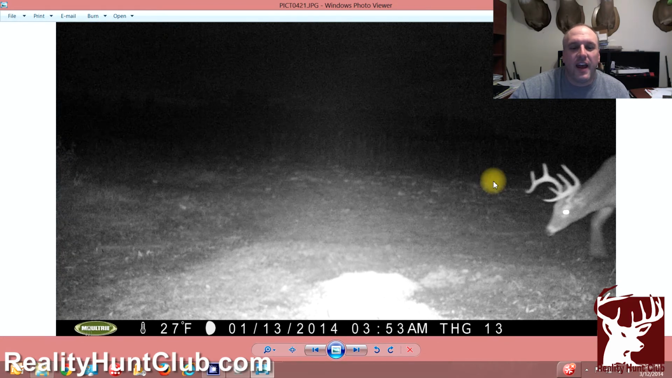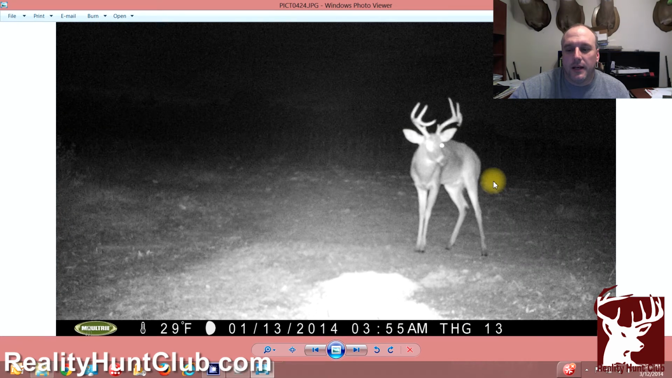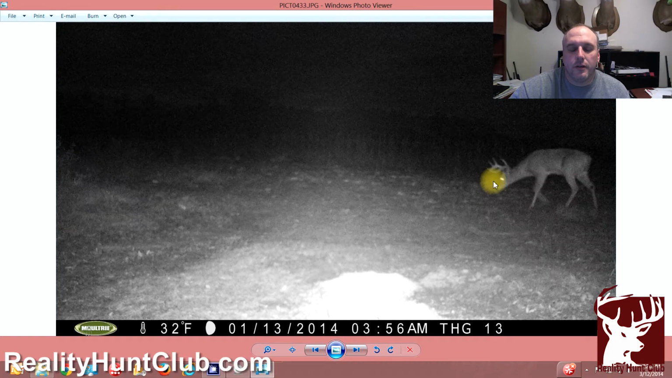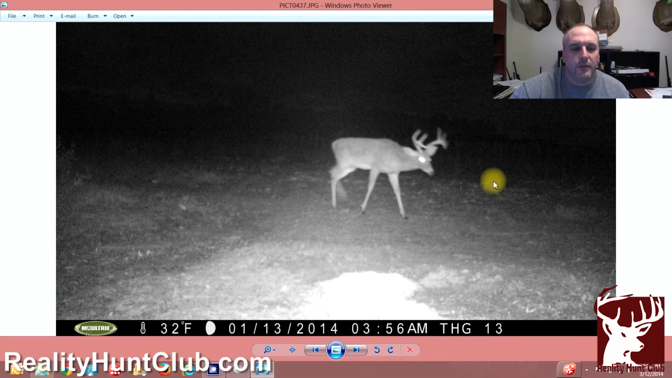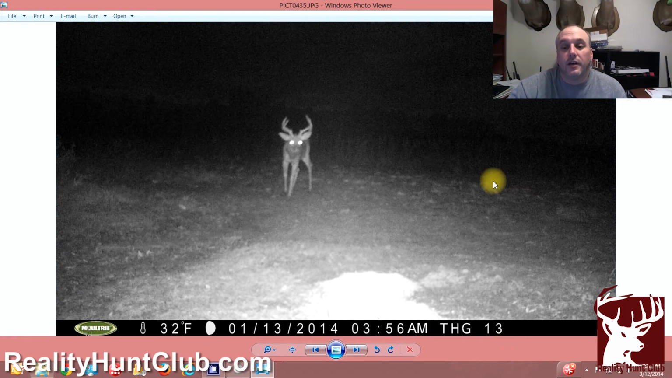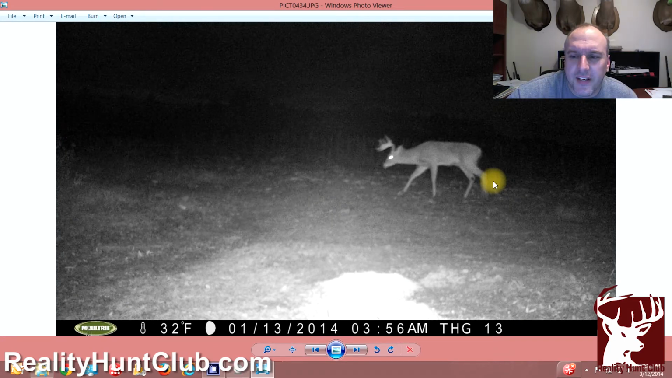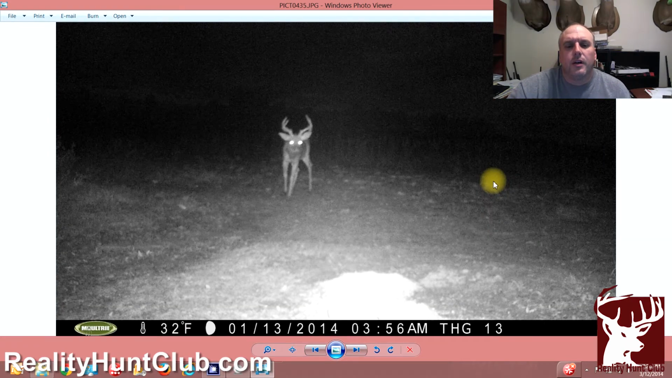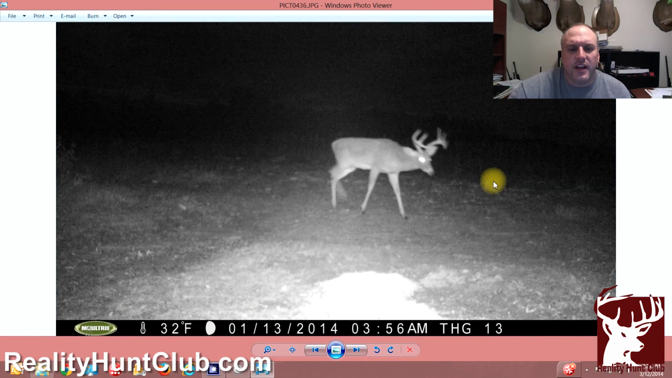We actually do not have a name for him, and he kind of came on the club late, and we were all chasing the 4 and 5 year olds, and we kind of left him alone. But I think this guy is going to be an up and comer. His brow tines are not very good, but look at the mass he's carrying. Some of our deer have that genetics.